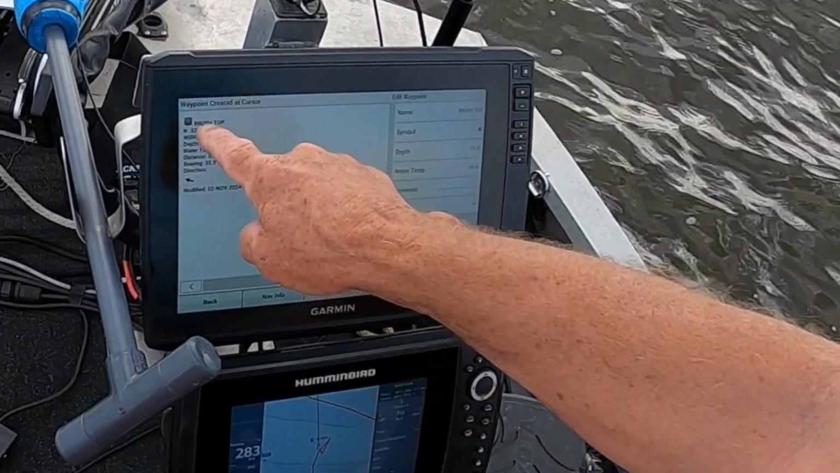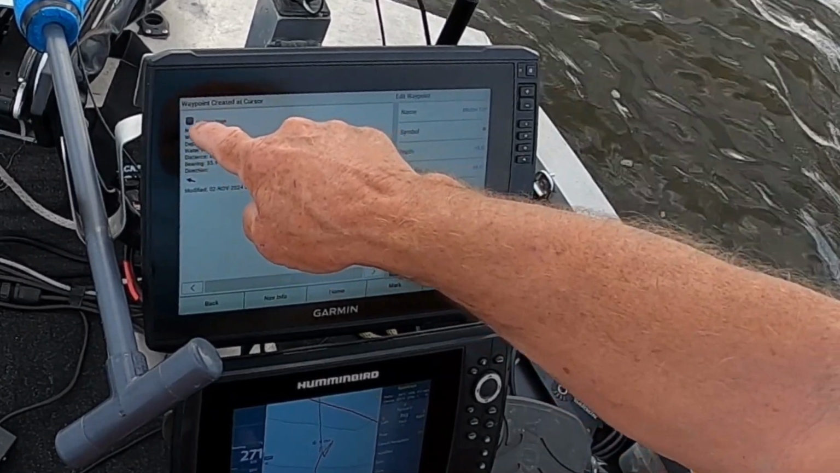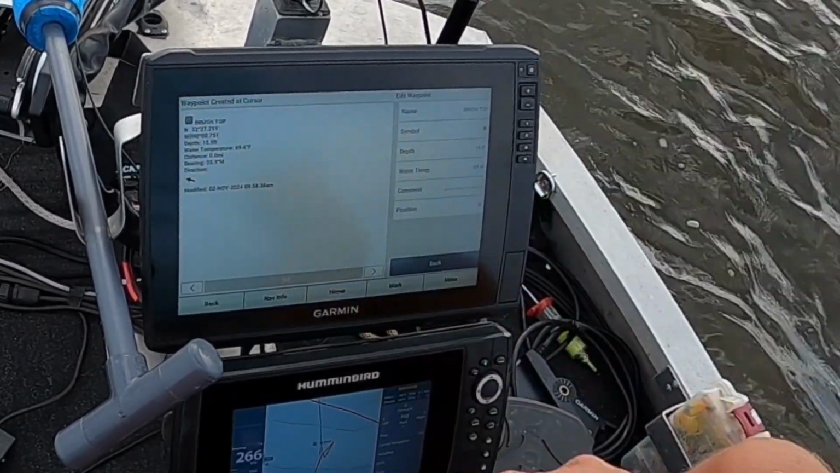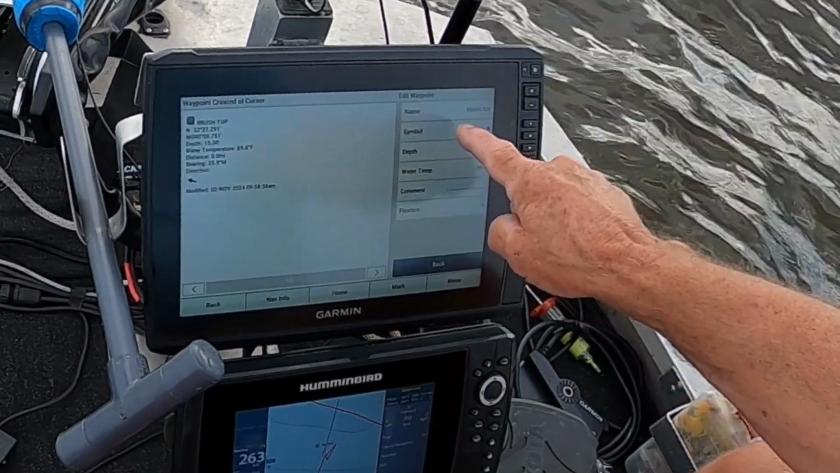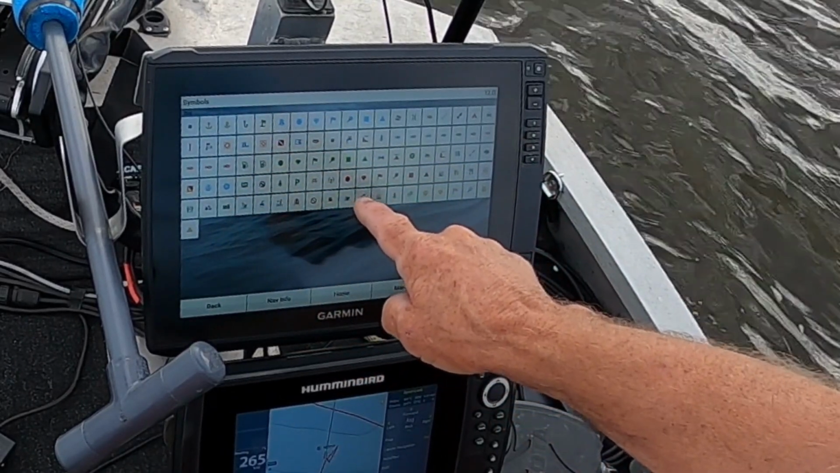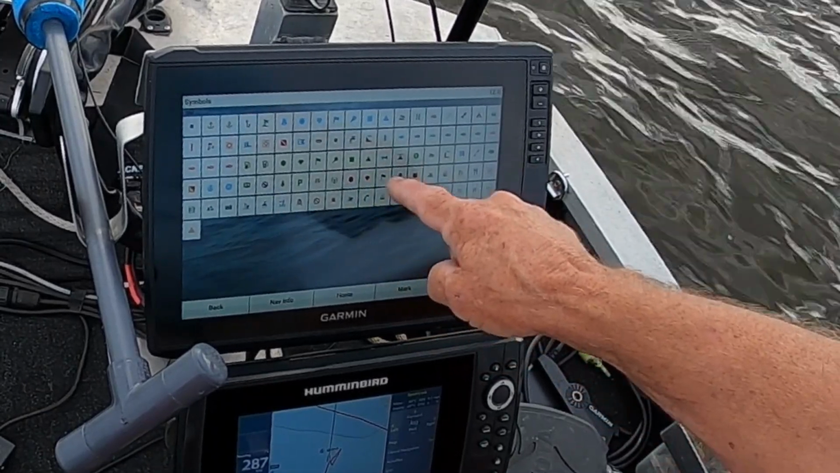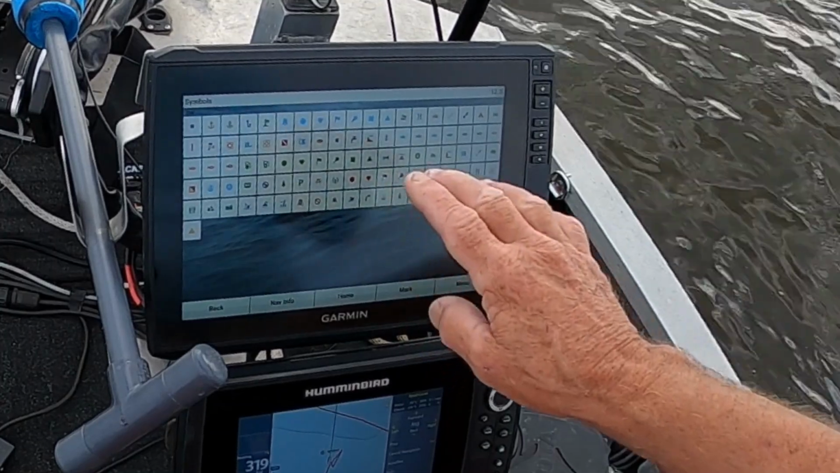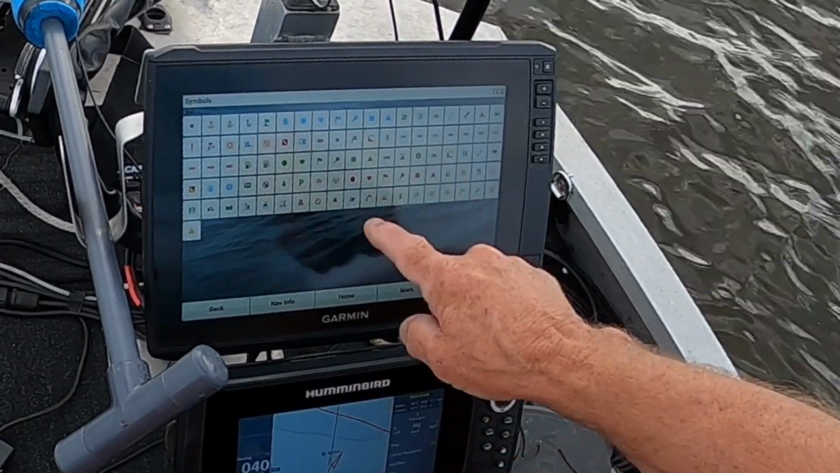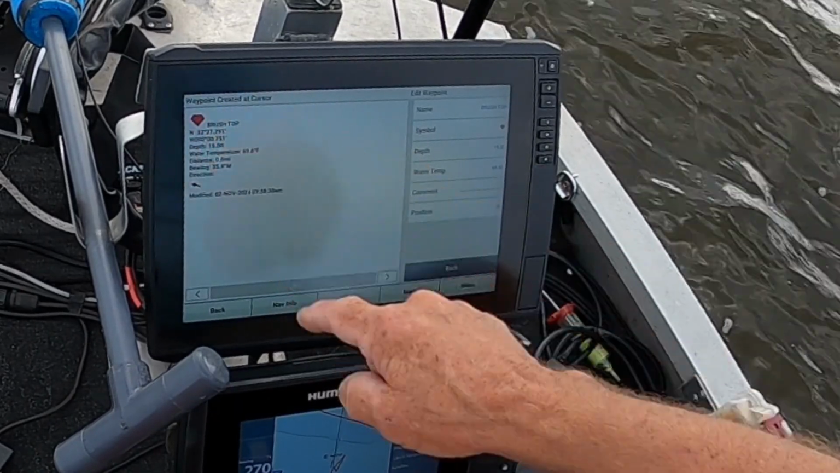Now it goes back to this screen. You see that waypoint marker right there? I don't like those gray square ones. So you go to symbol, you touch that, and you can pick you one out. Now I like the stop sign, and the Superman signal, and the square one. That's my three favorite ones. If the thing's loaded with fish every time I'm going to mark it with a Superman signal. See, there it is. Just looks like a diamond.